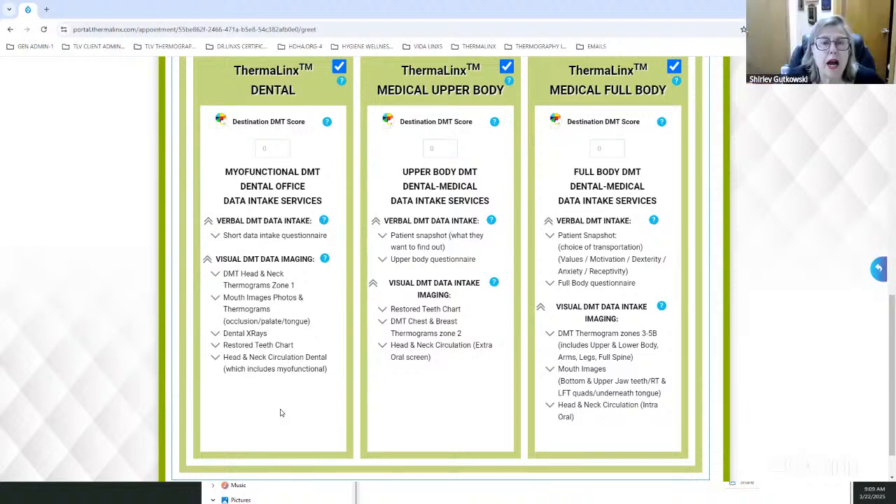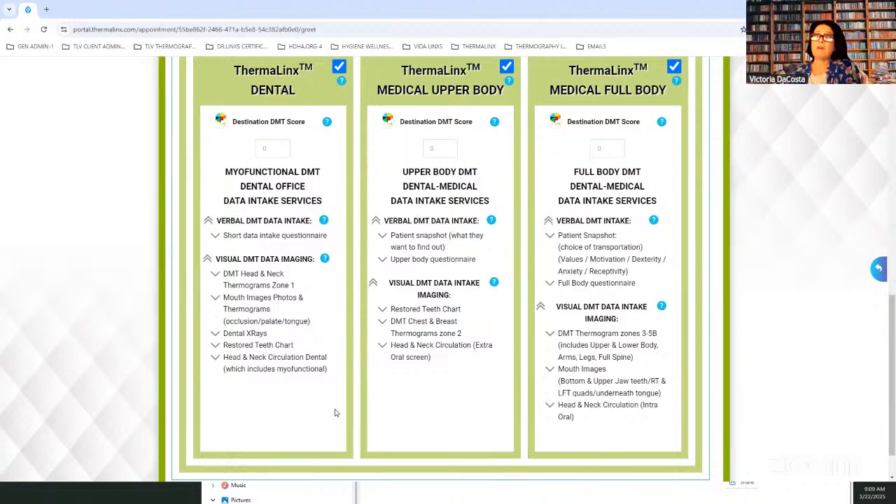Okay. And then how much time does it take for you to evaluate all of these data points that you've accumulated over the hour? Within the hour, it takes 5 minutes to image, another 10 minutes to put it in, and then we have the time to educate and teach and go and explain the evaluation.